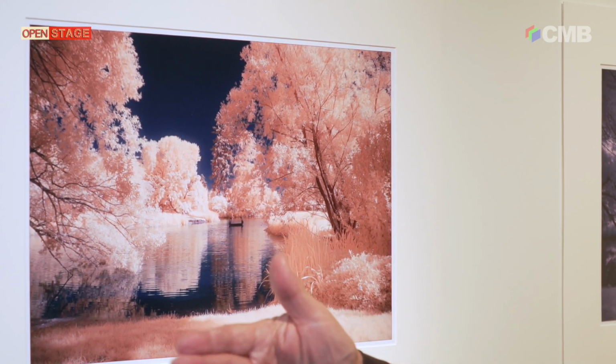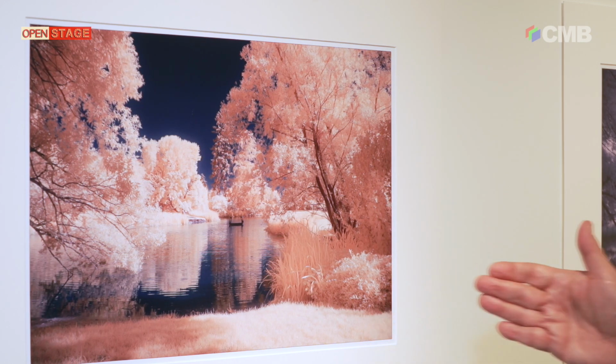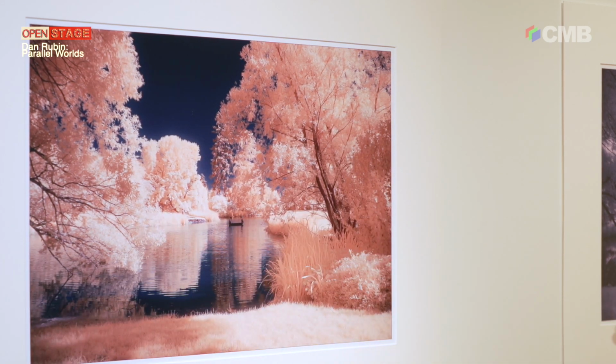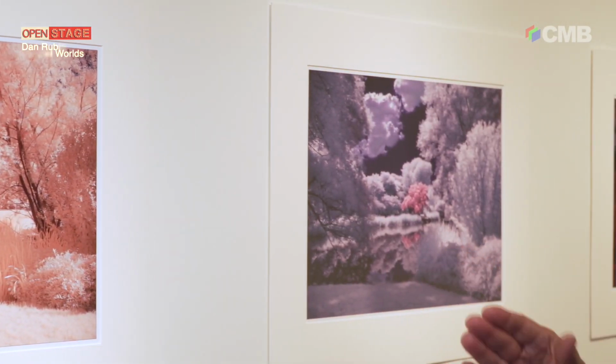Okay, different color schemes. You see the water here, it's calm. Here you see all the ripples. Here you see the reflection of the sky.